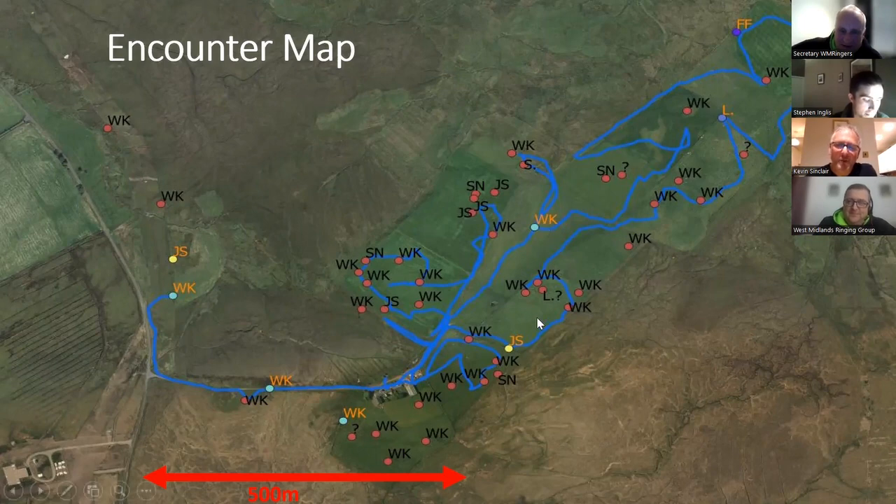But again, the coloured ones here, so woodcock there, jack snipe, woodcock, and you see down here, there's no blue line down here, simply because the batteries ran out on the GPS at that point. Okay, but it gives you a feel for the track that we walked, and you can probably see now, looking at the scale, how we could easily clock up 4 to 6 miles of a session across that. Just to give you an idea of the kind of geography, this is quite elevated, these fields up here, and down here is lower level, but rougher ground, and Stephen will talk about that later on.